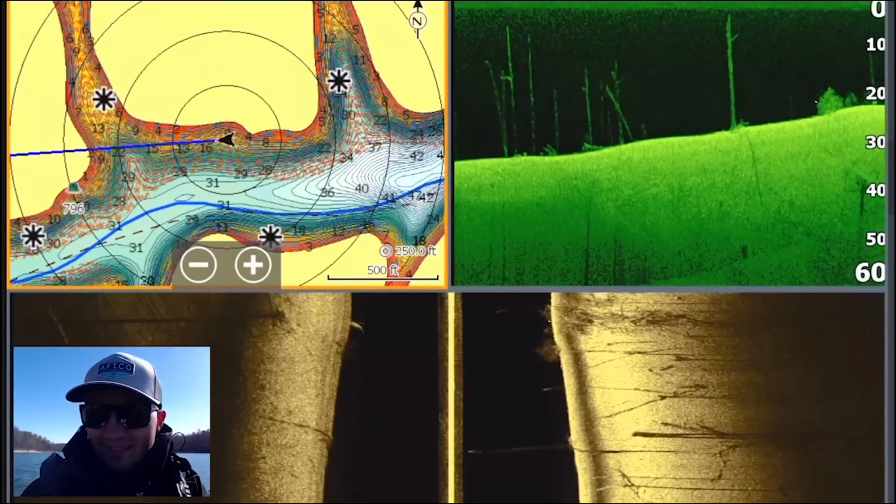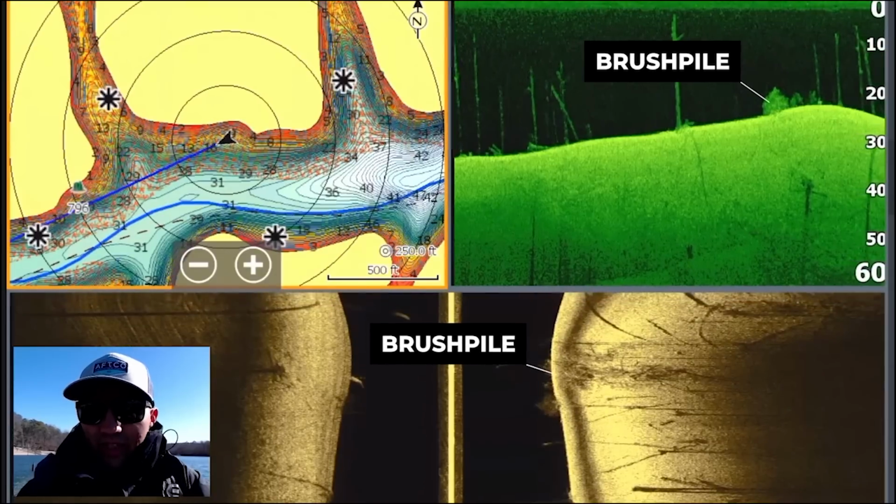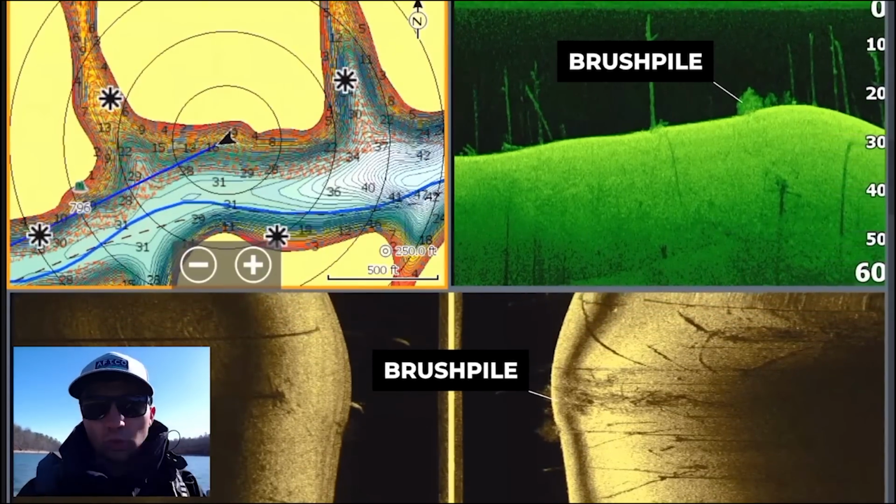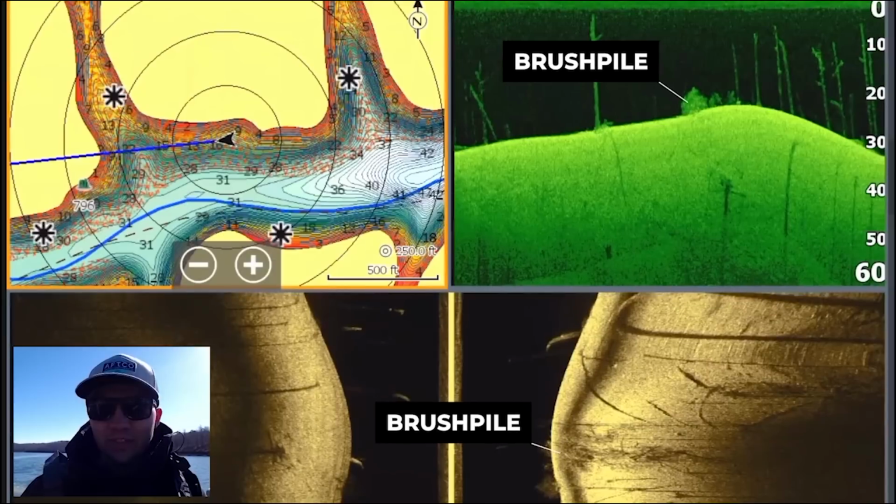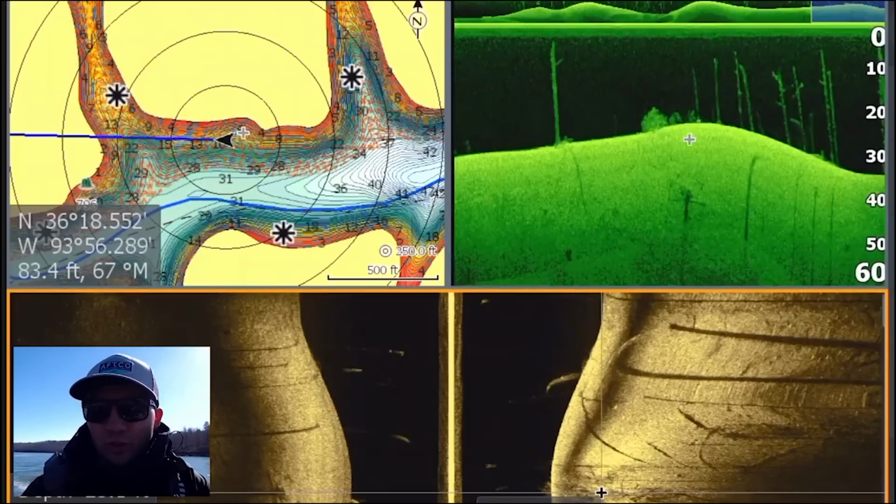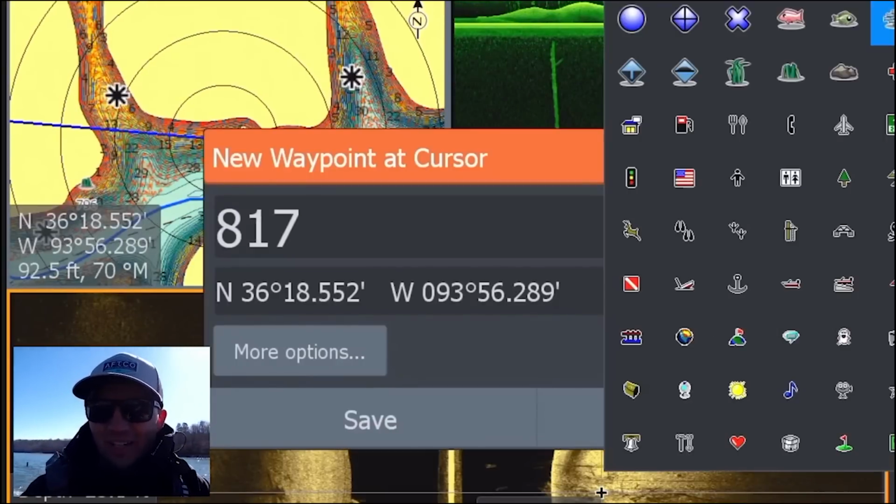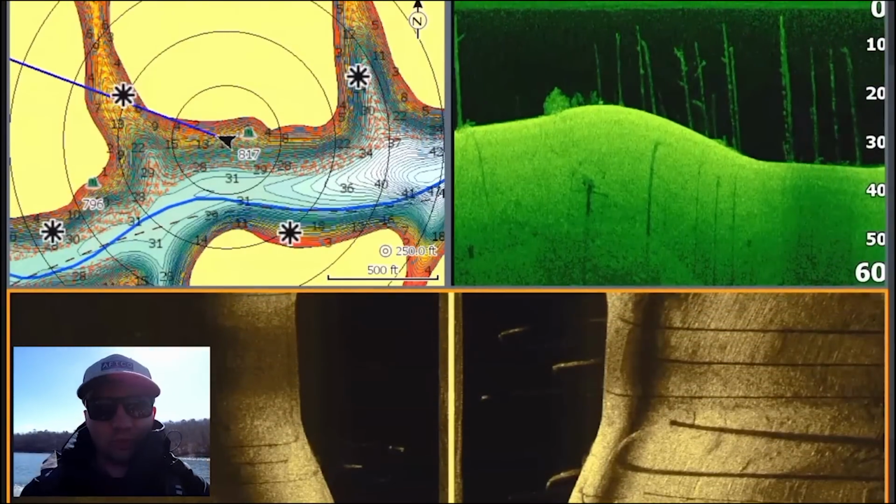Ooh, there we go, guys. There's something on the screen. Got a little brush pile mixing with these standing trees. Not seeing any bait fish or fish around that timber or around the brush pile there, but that's definitely something interesting to point out. And I'm actually going to mark that brush pile just for future reference. Just drop a little brush icon there because I might want to come check that out in case I figure out that they're loaded in brush.